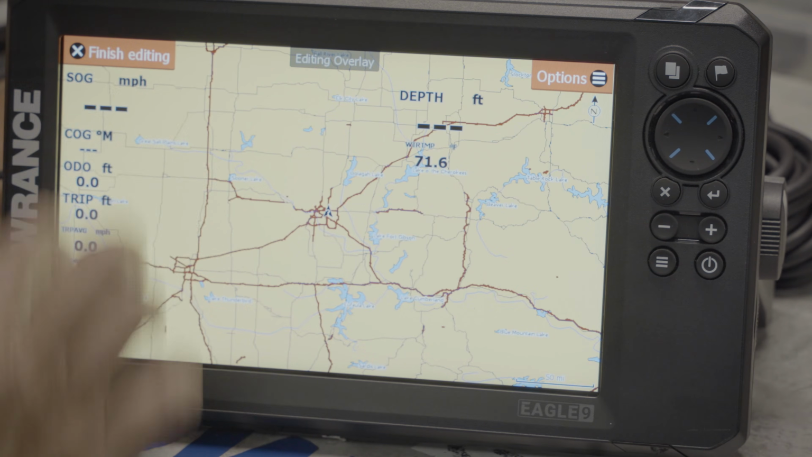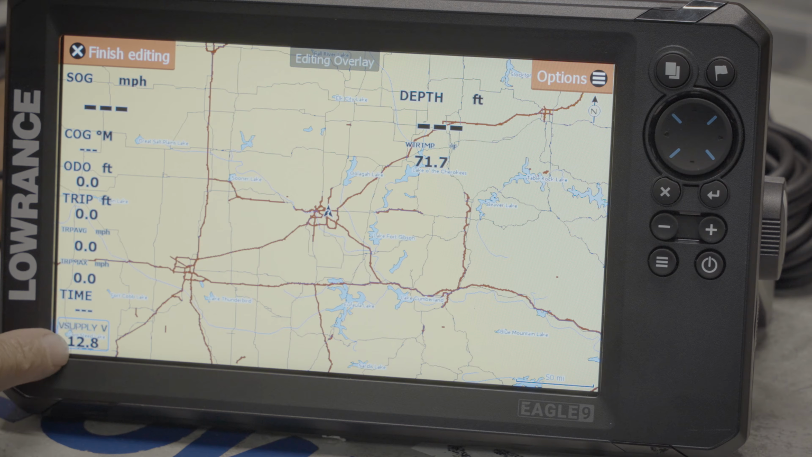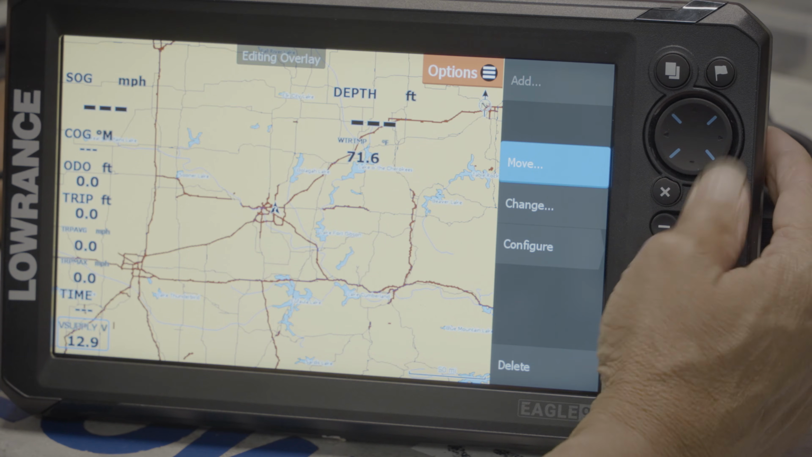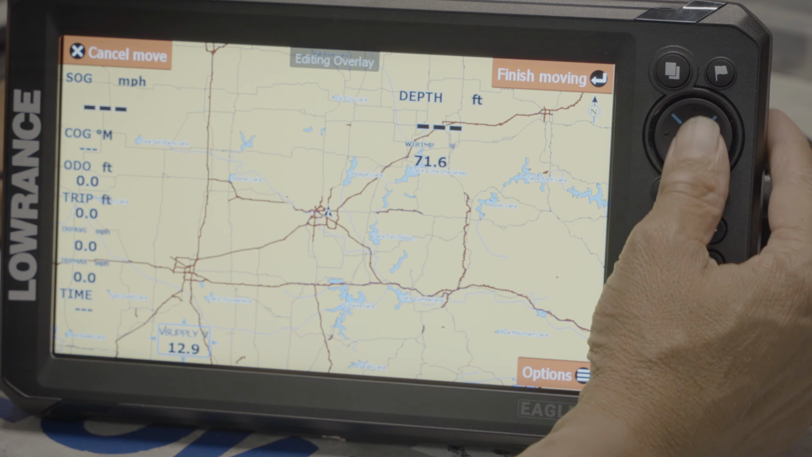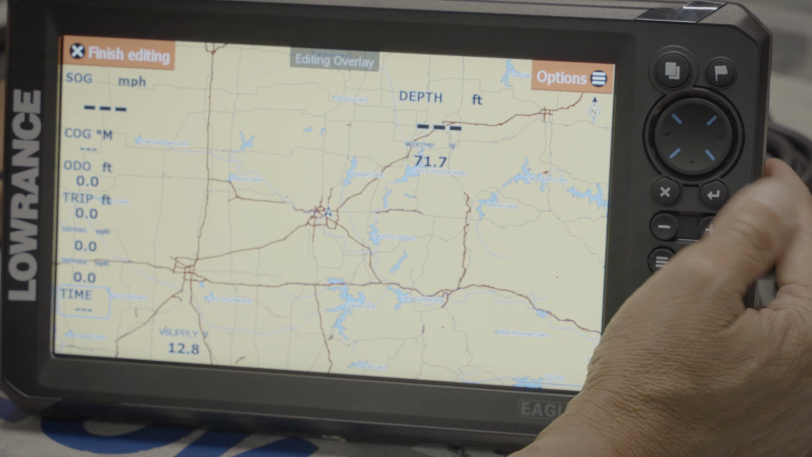So I've got a lot of information on the screen. Now I'm going to move everything. Right now we're highlighted at voltage. We go to options. We go to move. We move it across the screen because there's a toolbar down here. We press the enter button. Finish moving. Go to time.